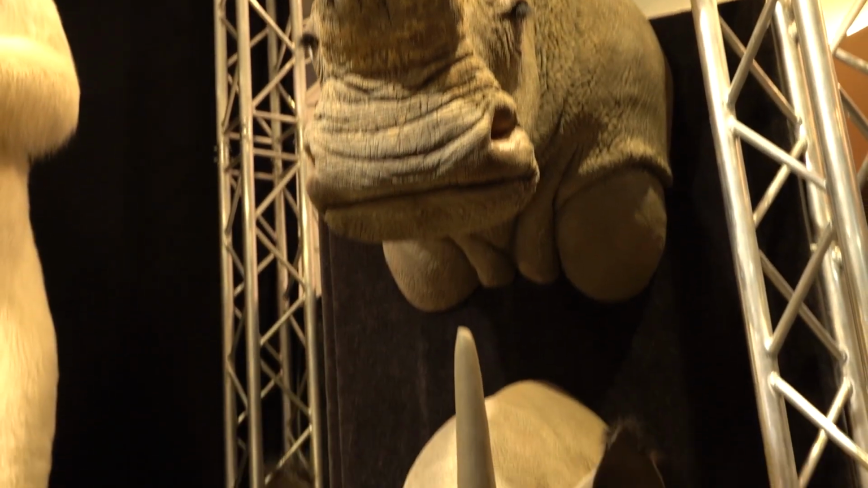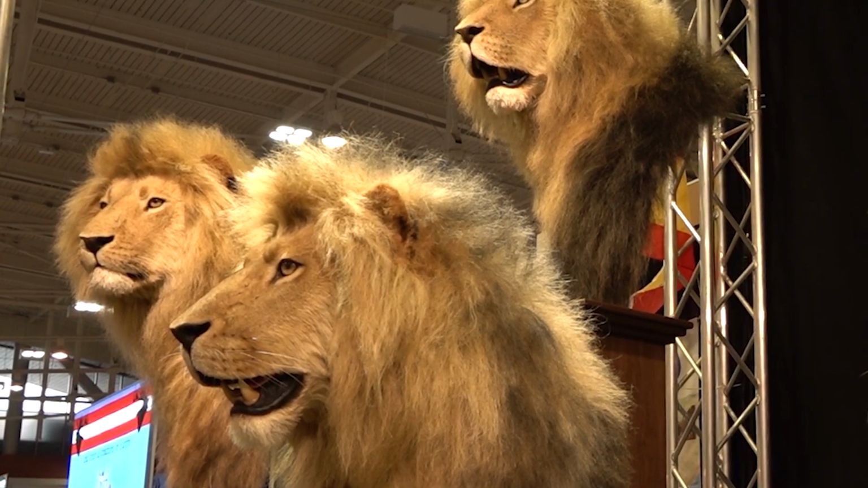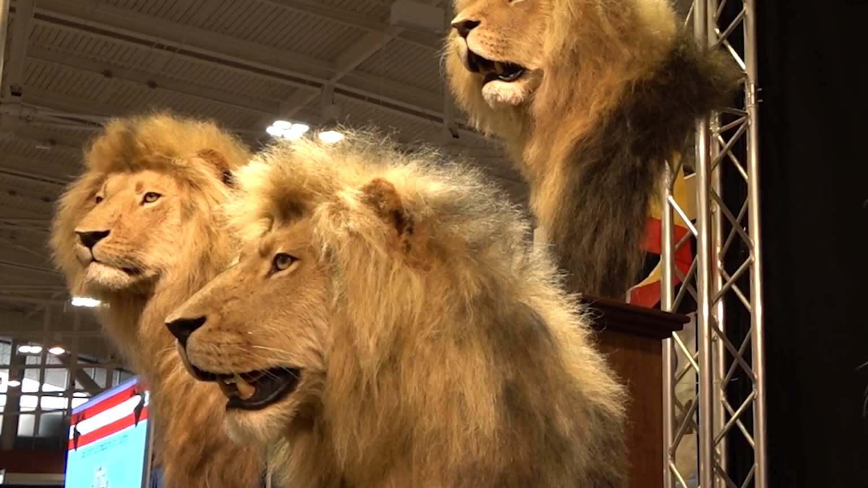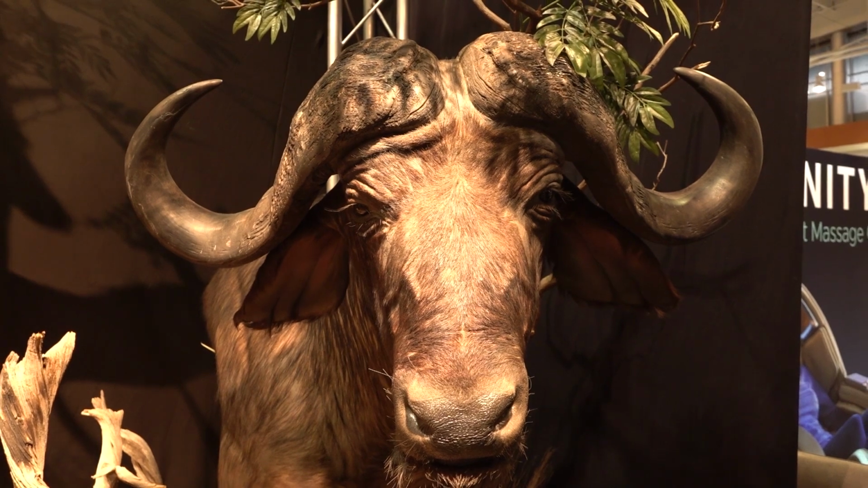Daryl's company is one of many options hunters can choose. For a lion pedestal, we're at $10,800 for a lion. There are cheaper options out there, are there? I mean, not from your company necessarily, but this whole technology of producing trophies, shooting your trophy in one place and kind of 3D printing it back at home, that's taking place, isn't it?